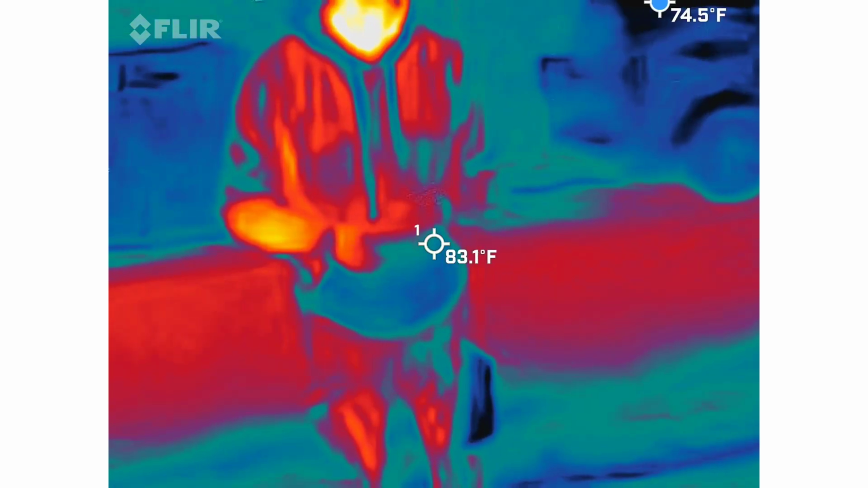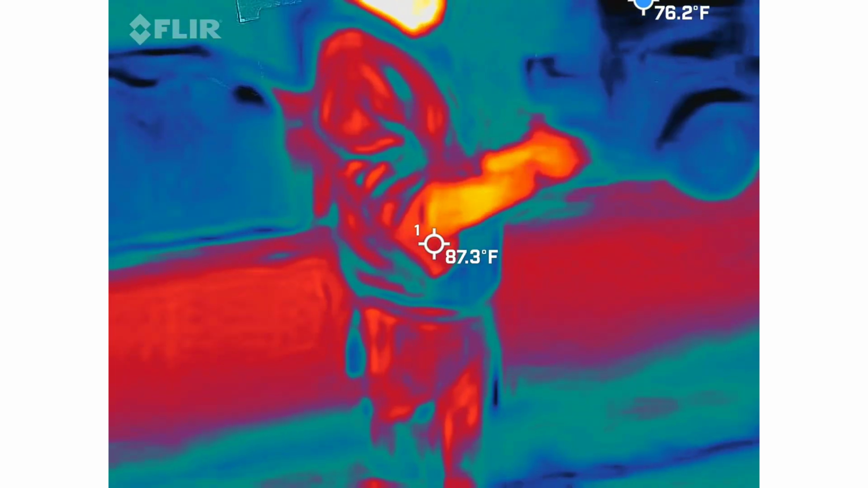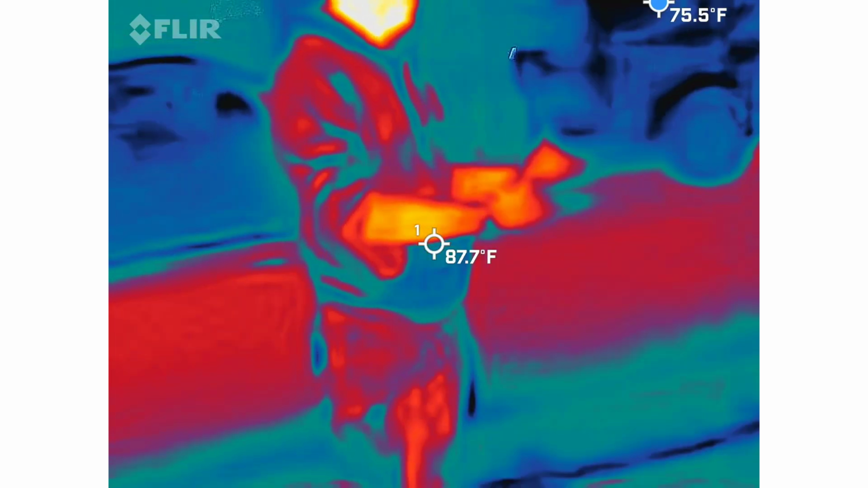So, with this one, I don't want to see every word that pops up. I will come to you. Otherwise, we'll be out here till like 4 in the morning, and they have a pizza they have to get.